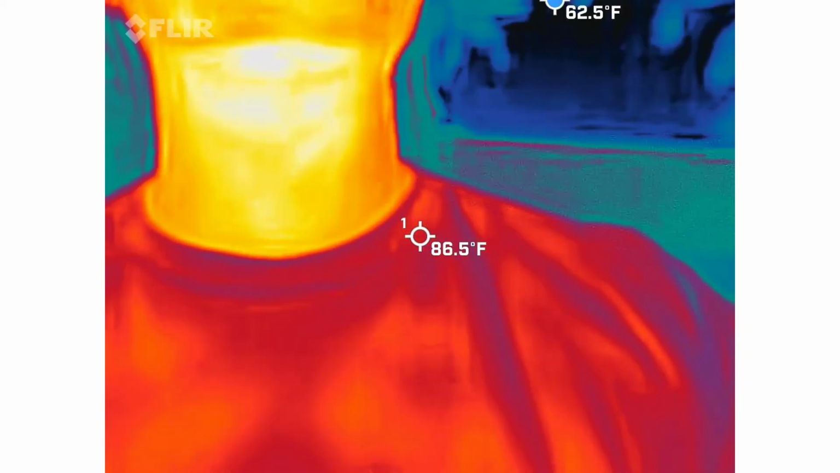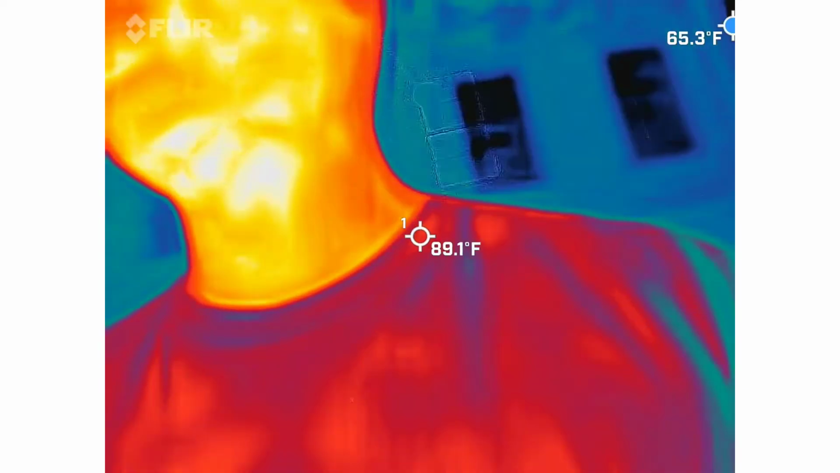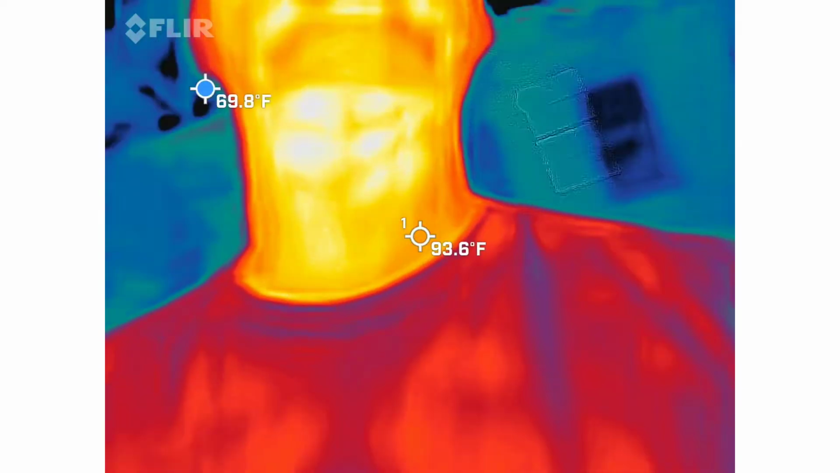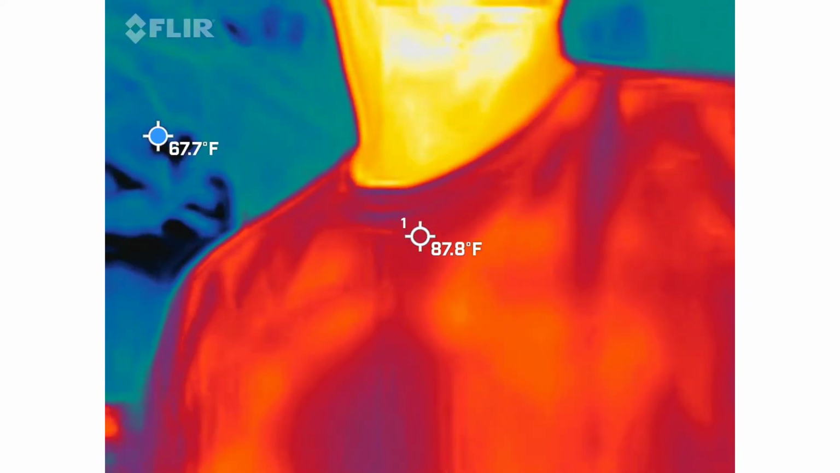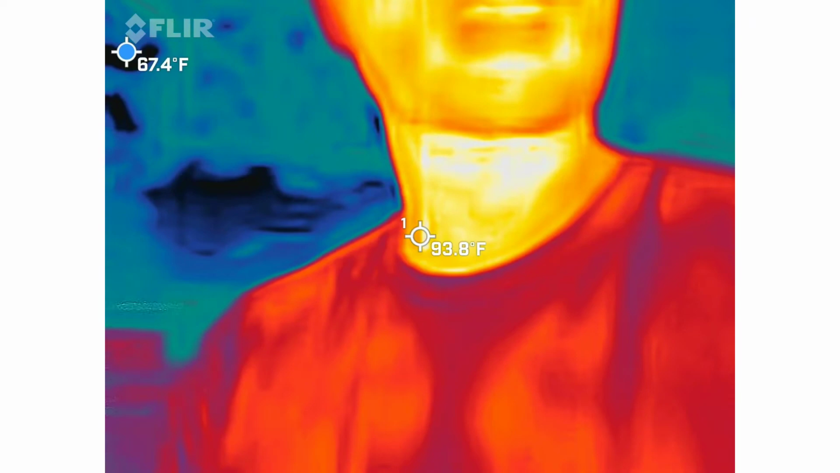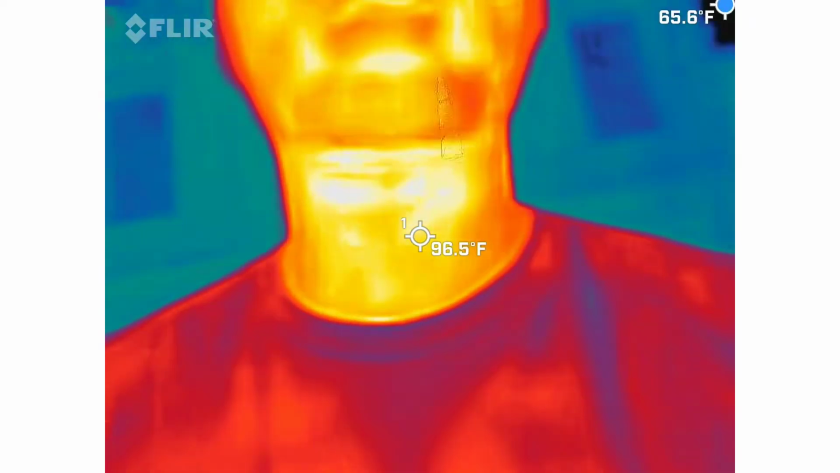So again, kind of keep that in mind. You can also use it to find leaks in your home. I've used it to fix my dryer when I couldn't figure out why my dryer wasn't heating up. So again, it's a very useful tool. So we're literally going to be looking for, well, you should be able to see me in there, right? Orange, red, and yellow guy. That means I'm the warmest thing inside the picture. Sorry, Scott and Matt, but I'm the hottest guy in here.